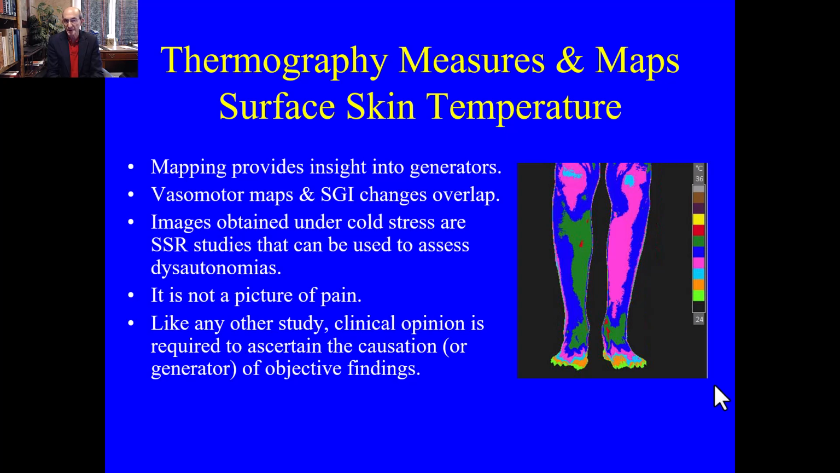We call those generators into the abnormal sympathetic response. They provide what we call vasomotor maps. They're a map or a visual representation of where the skin temperature changes are. And by knowing that vasomotor map, you can, in your mind's eye, frequently correlate them to things such as myotomes, dermatomes, or sclerotomes, and the like. If you're familiar with skin galvanic impedance studies, then we can tell you that thermal imaging changes directly overlap and map changes in skin galvanic impedance.